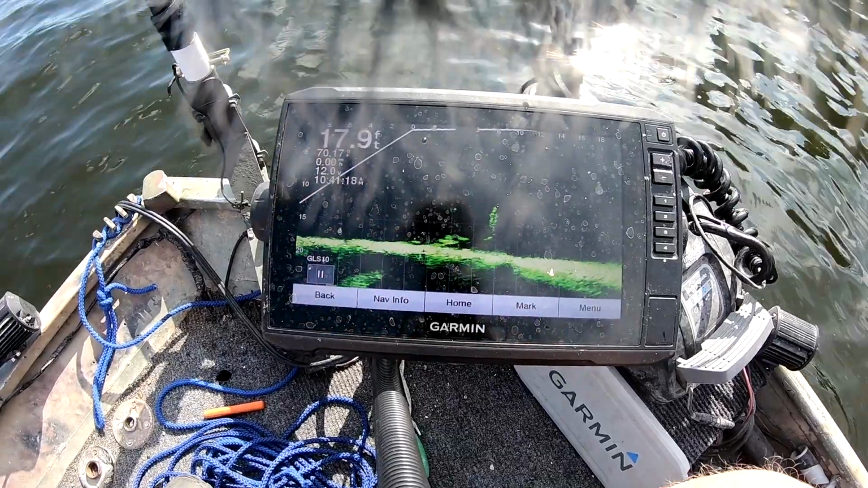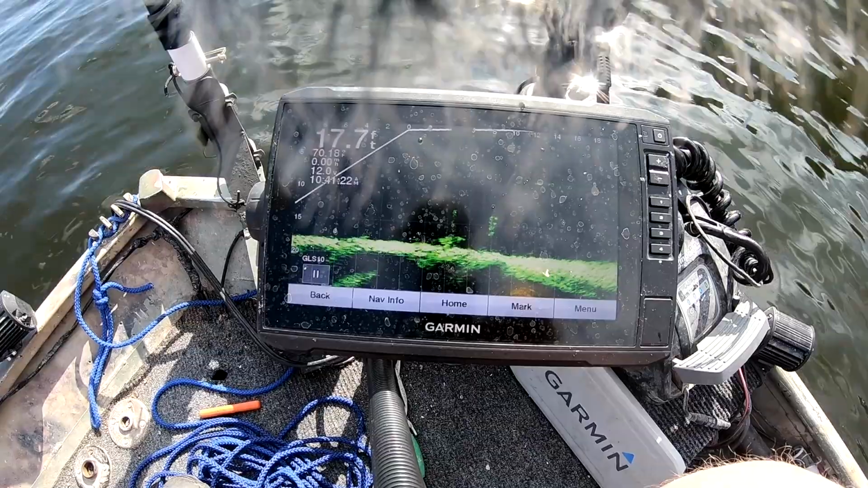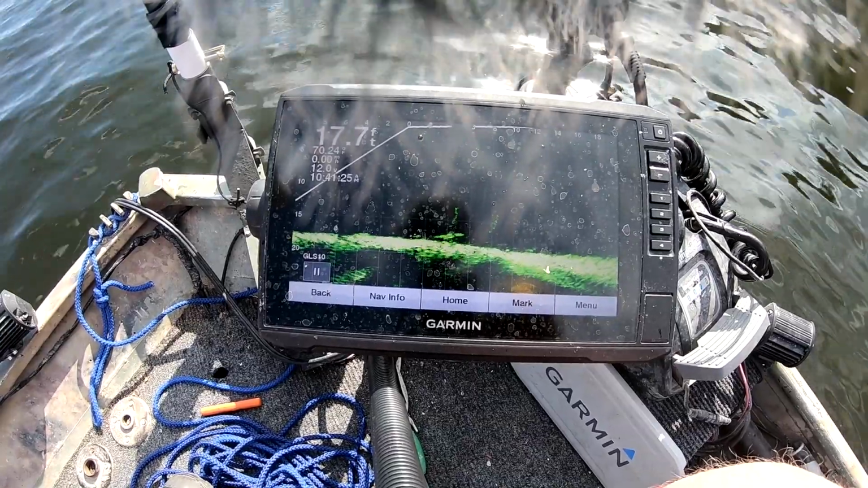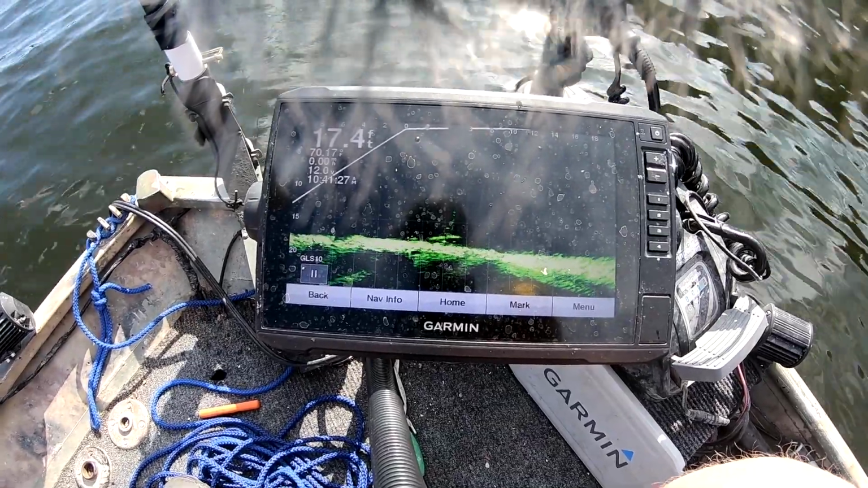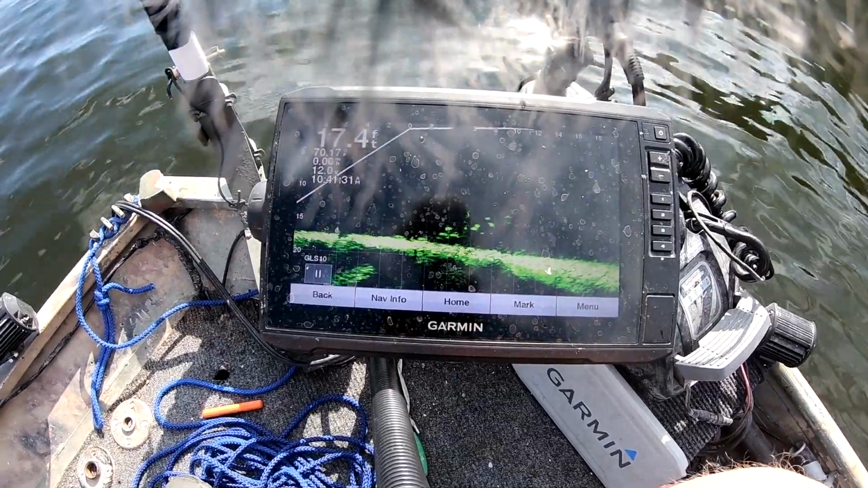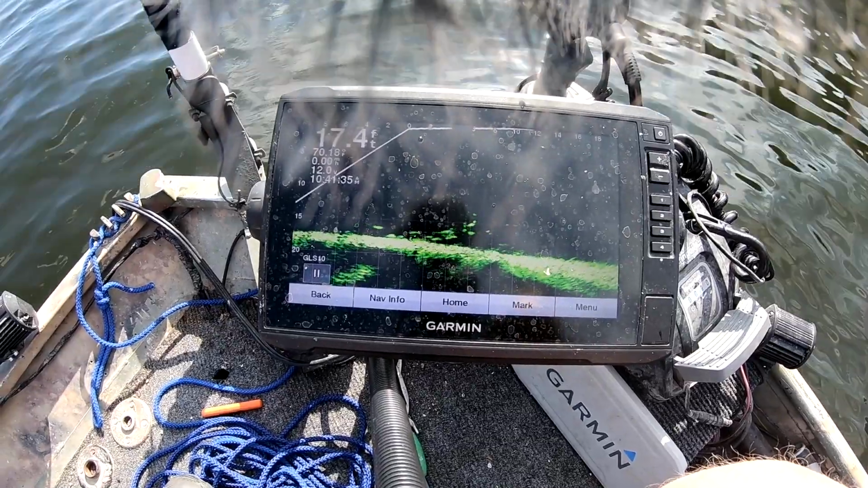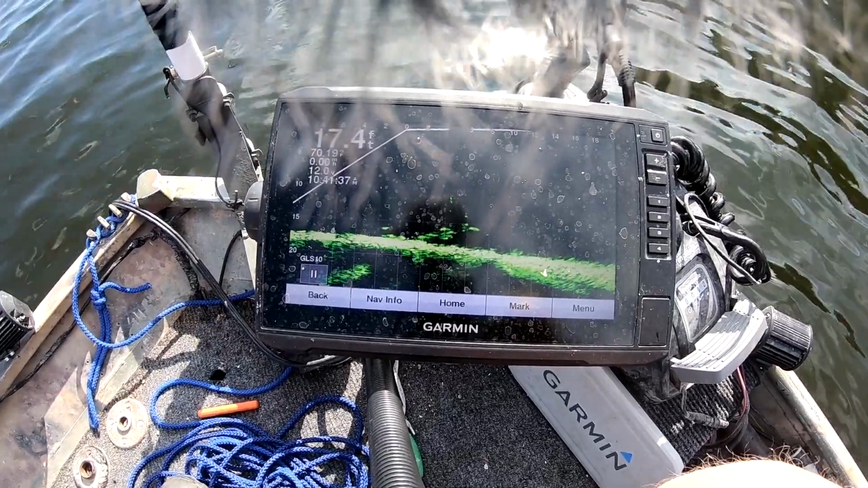And here we go again. See it going down there. Right next to that stick, going down. There it is on the bottom. There they are, already hitting it. Oh, he was on there. I just let him sit there too long. There they come, they got him coming to it.